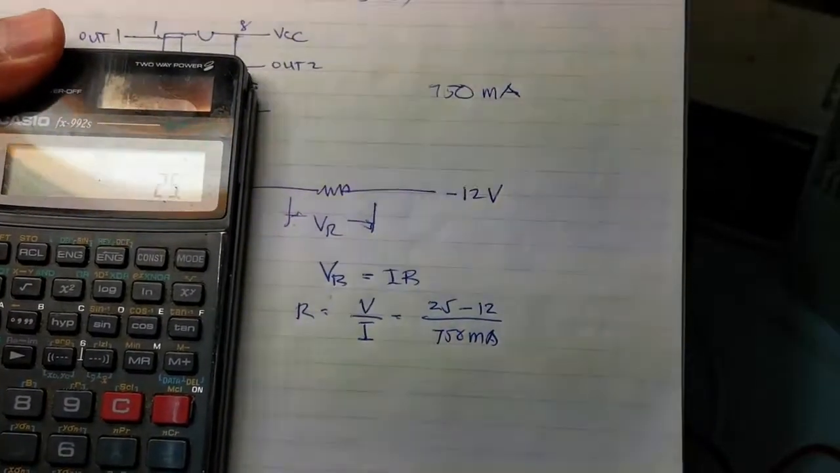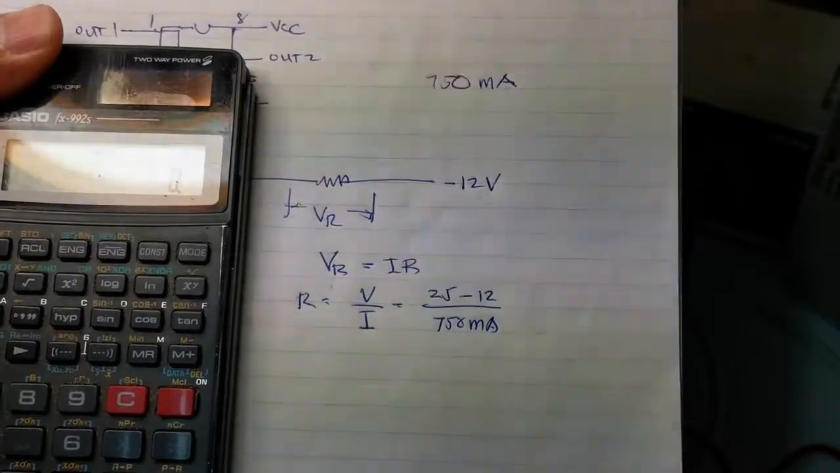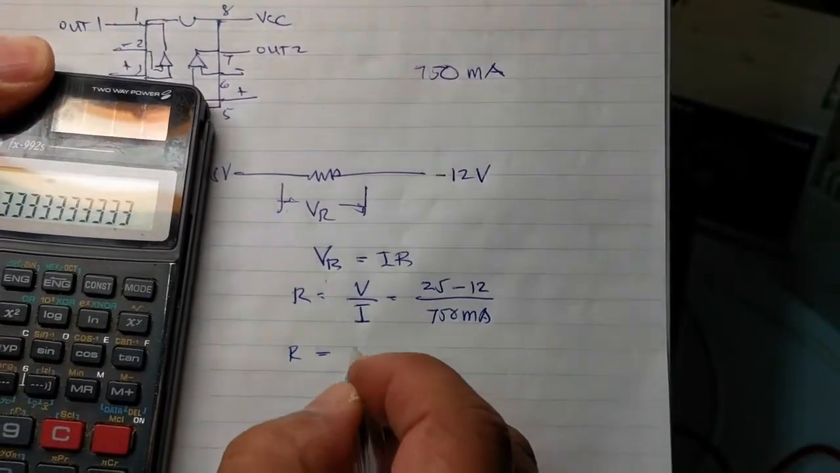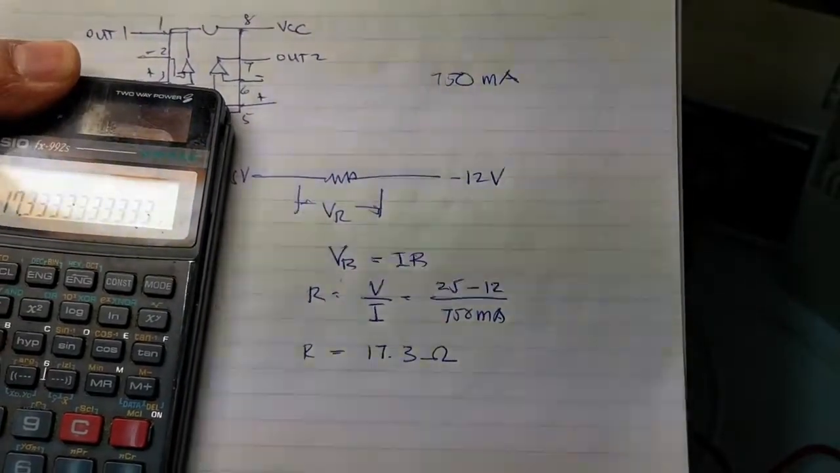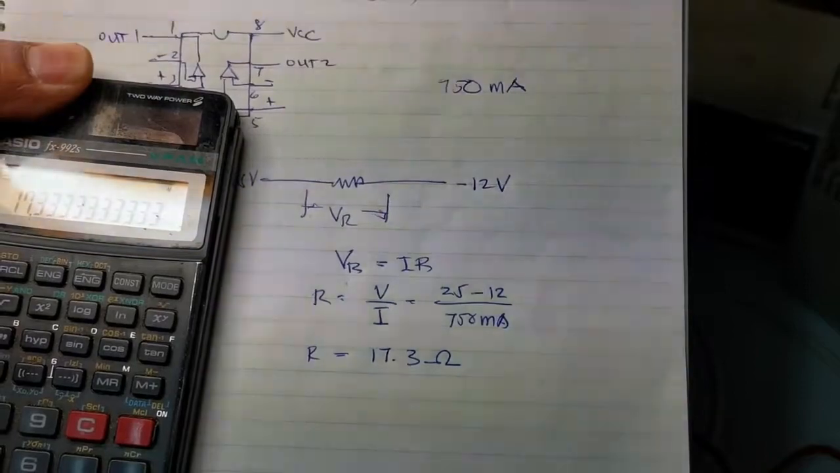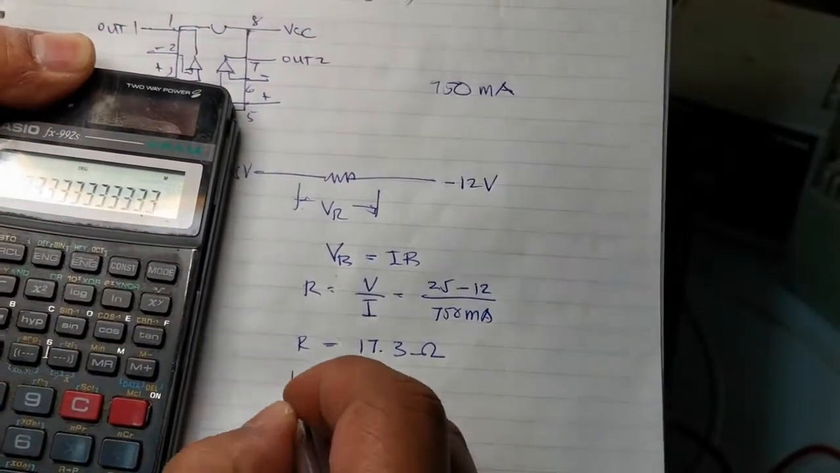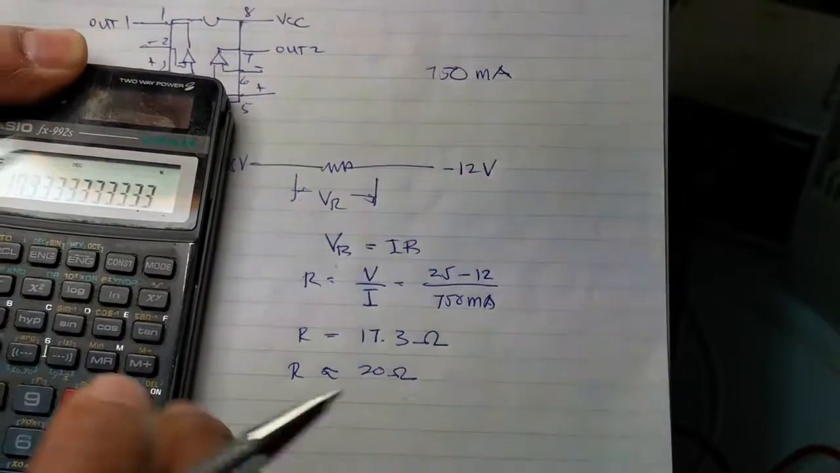So 25 minus 12 divided by 0.75 is 17.3 ohms. To give a little bit of margin, we need to increase that resistance, so we choose R equal to roughly 20 ohms.